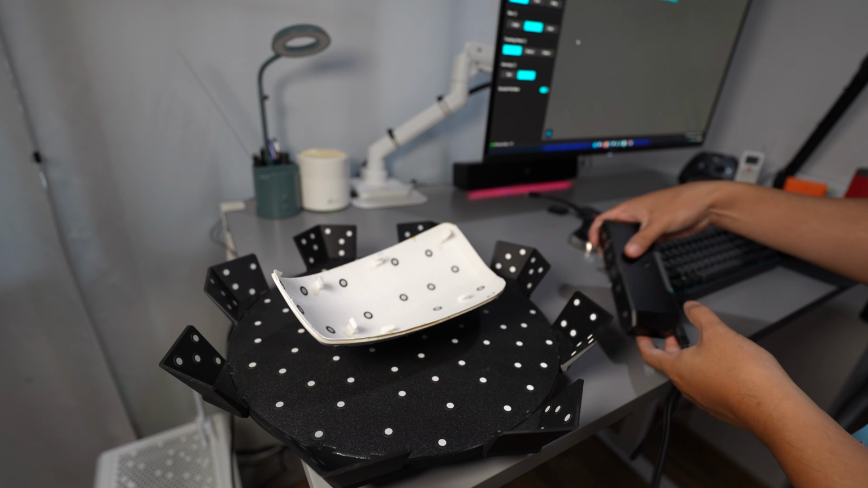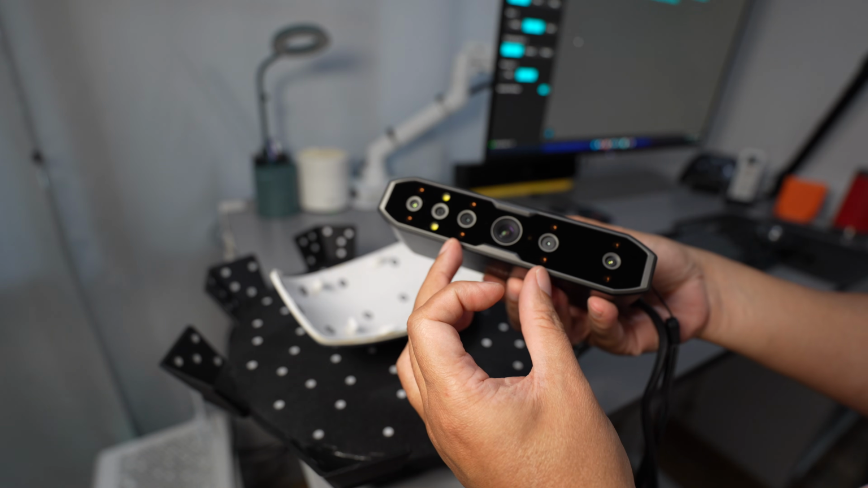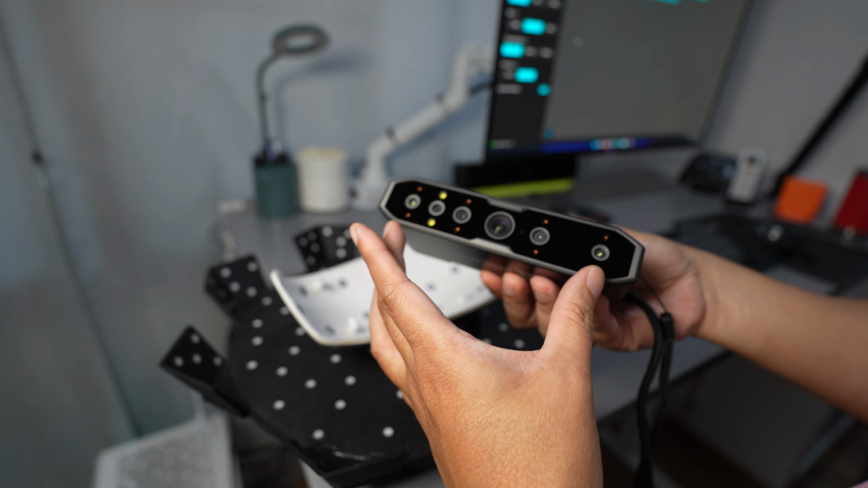For the Otter, I will choose medium mode, because with the medium mode it uses a high resolution camera, but if I use large mode, it will use a lower resolution camera.